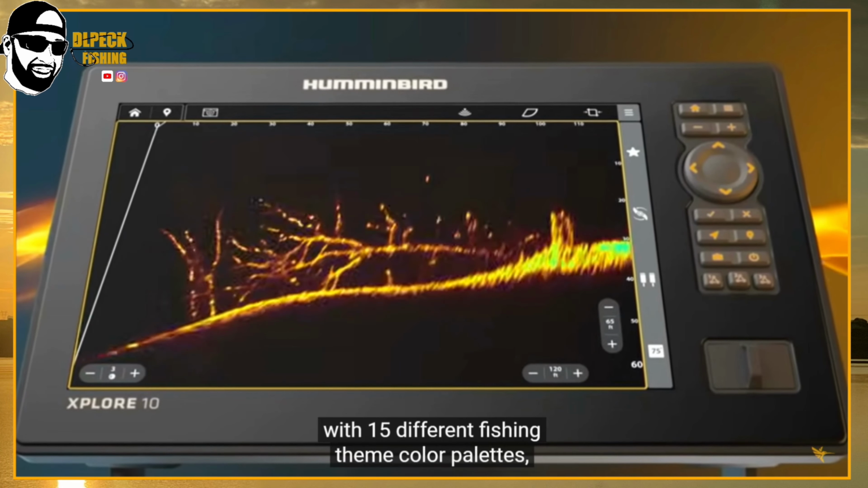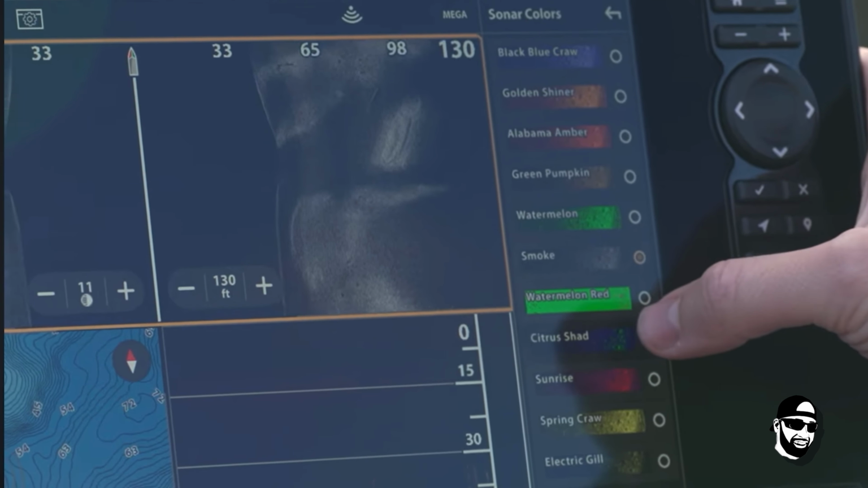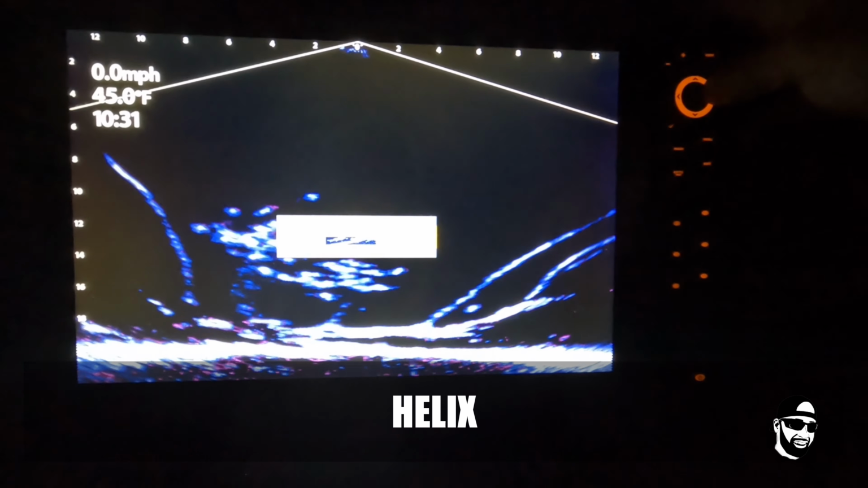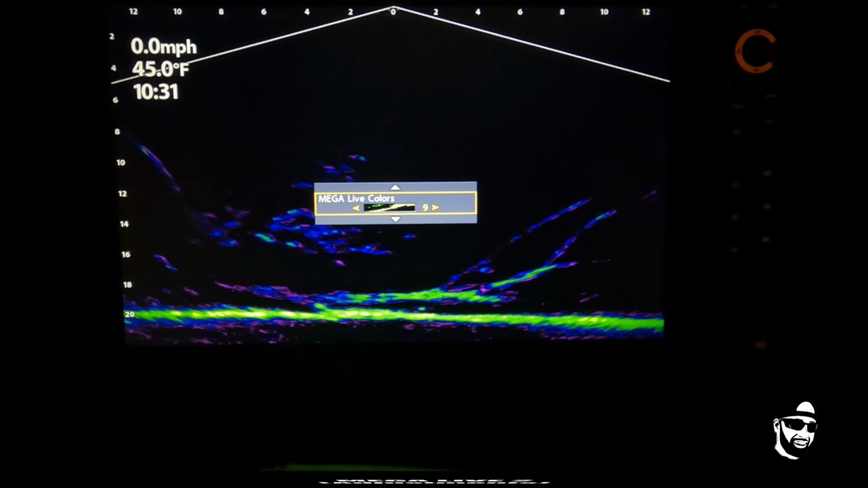All right, so let's get into color palettes. As you may know, Xplore has 15 color palettes with cool names, not just numbers, unlike the Helix model. The Helix model has 13 color palettes, and they're just numbers. They're not names. So this is going to be very helpful when you're trying to locate a different color palette.